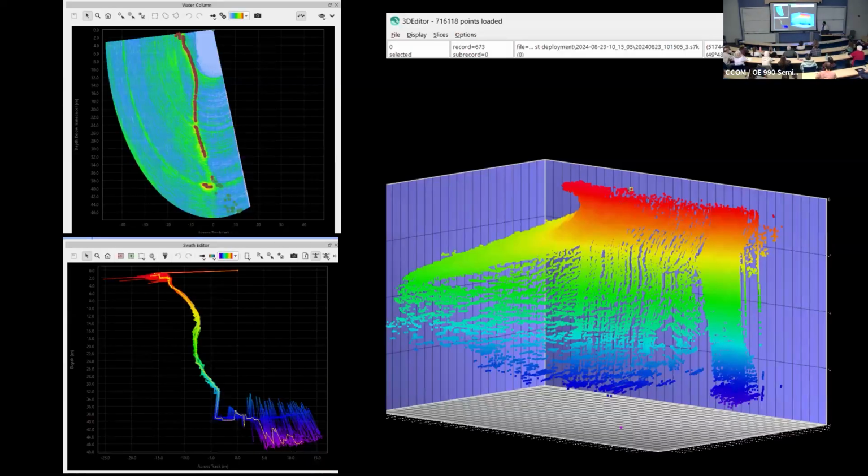The processing for the multibeam is relatively straightforward. This is one of the steerable versions of the Norman multibeam. So we were able to have the multibeam on, just looking straight down, and steer the beams electronically, port or starboard, depending which way we're going to the berg.